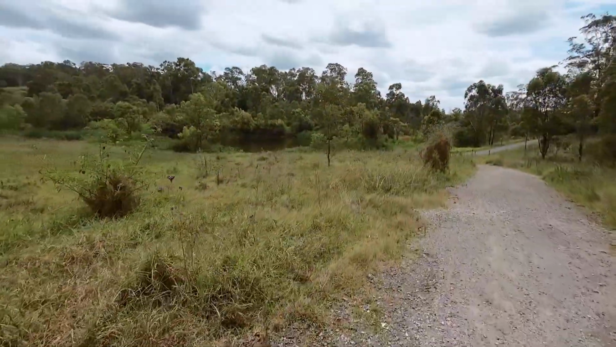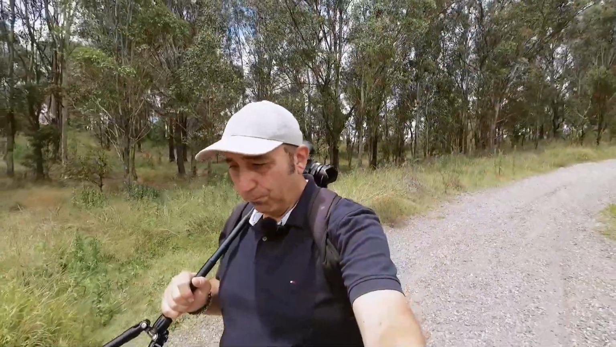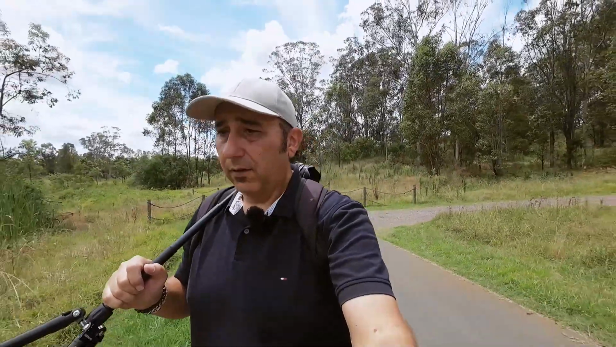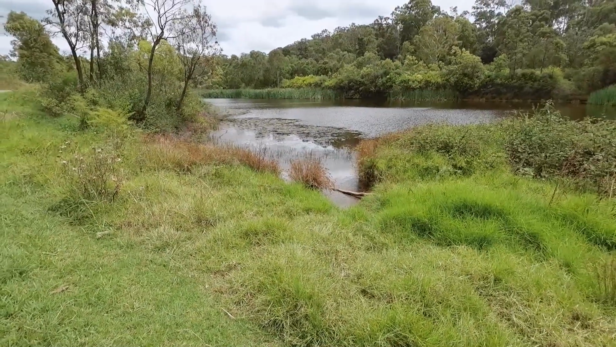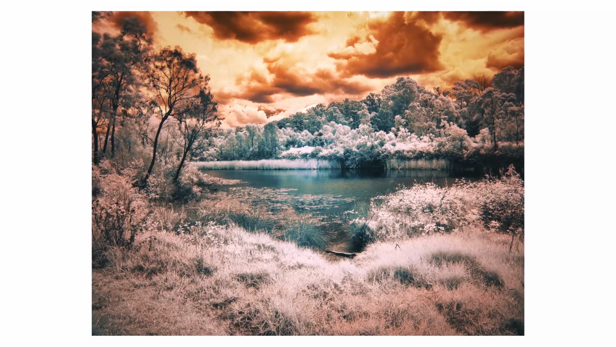Let's go down here and have a look at the pond. Jerry, we go this way. Now there's some ripples in the water. That might give me my glassy water look if I give a long enough exposure. Here, foreground, lily pad, overhanging trees. Let's try here.